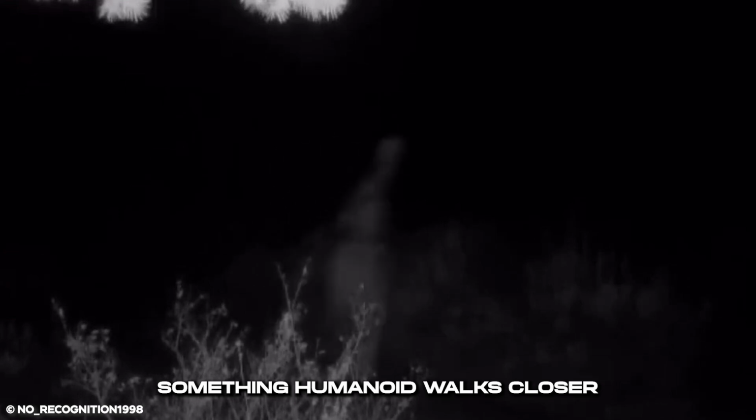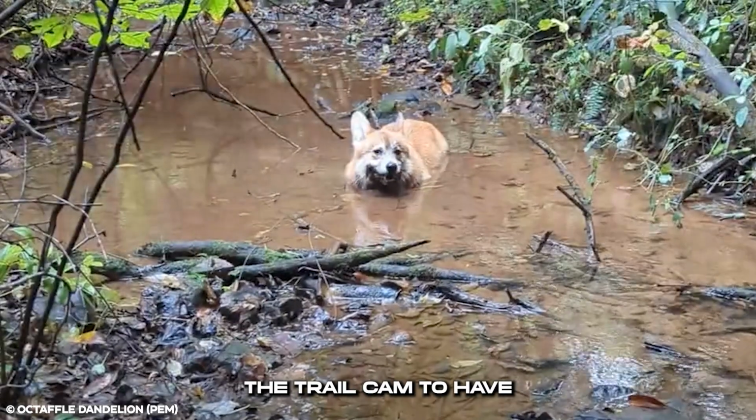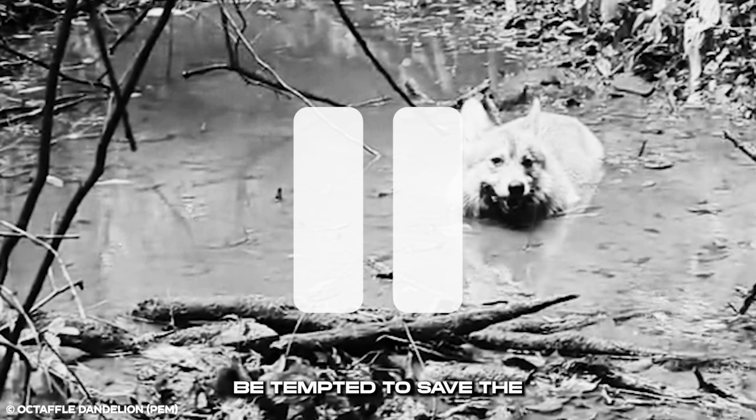This is a private property, and something humanoid walks closer into the light from the trail cam. It's late at night and the property owner is asleep, unaware of what is stalking his property. The humanoid creature is oddly tall, pale, and with elongated limbs typically not seen on humans. It has a skirt on, covering its lower section, and it marches past the trail cam with its arms flailing about. The observers never expected the trail cam to have recorded this unusual sight. Once you see it, you will be tempted to save the beast in the footage.